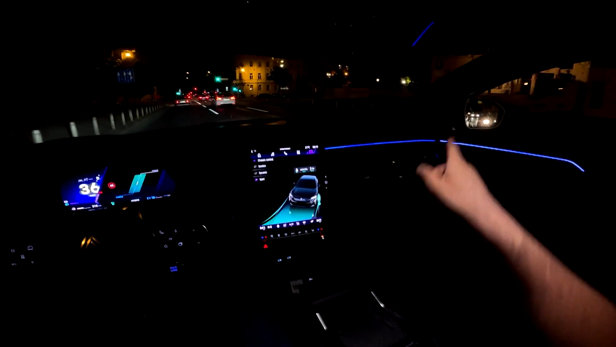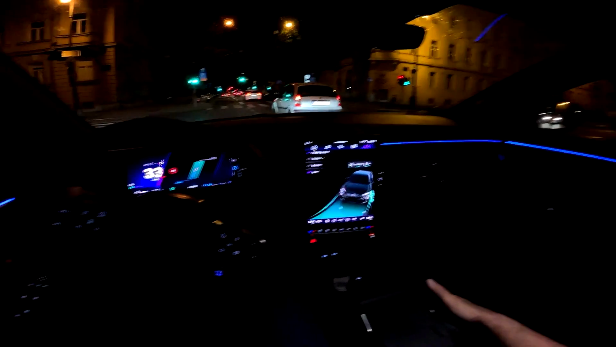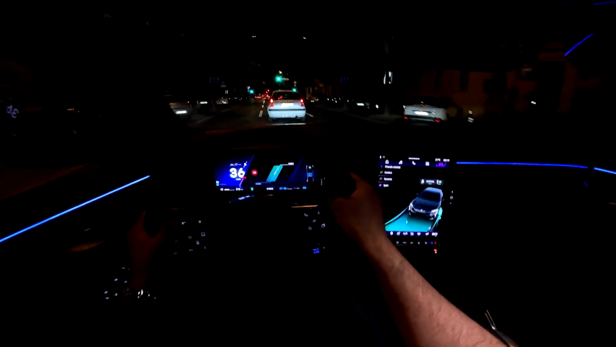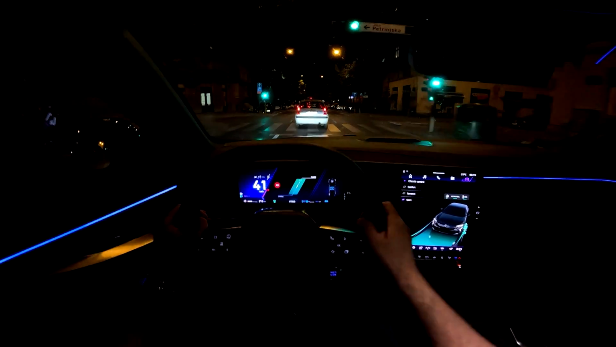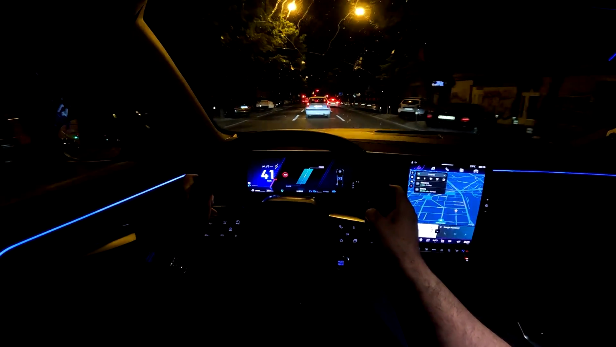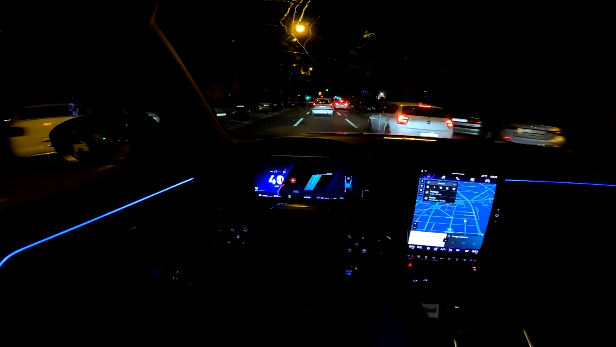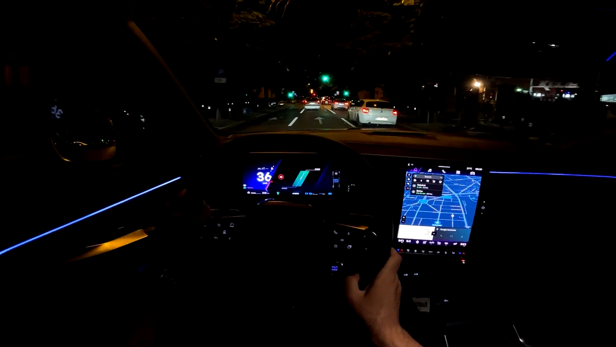You have the blind spot assist. So if I turn on the indicator, this is beeping. And tell me in your comments, how do you like the layout here in front of us? And by the way, this was the beeping sound.